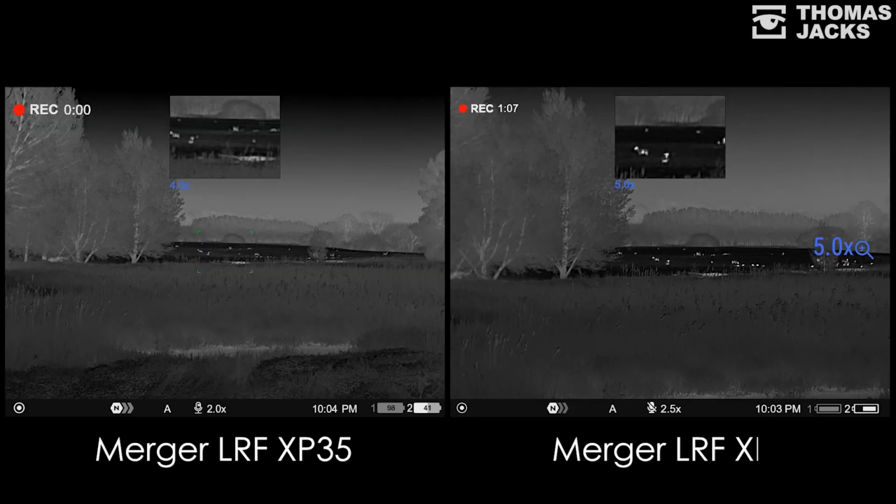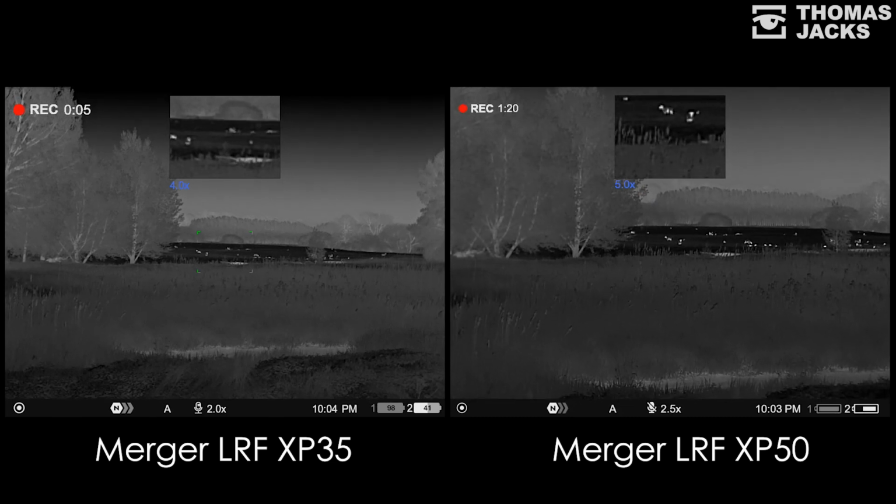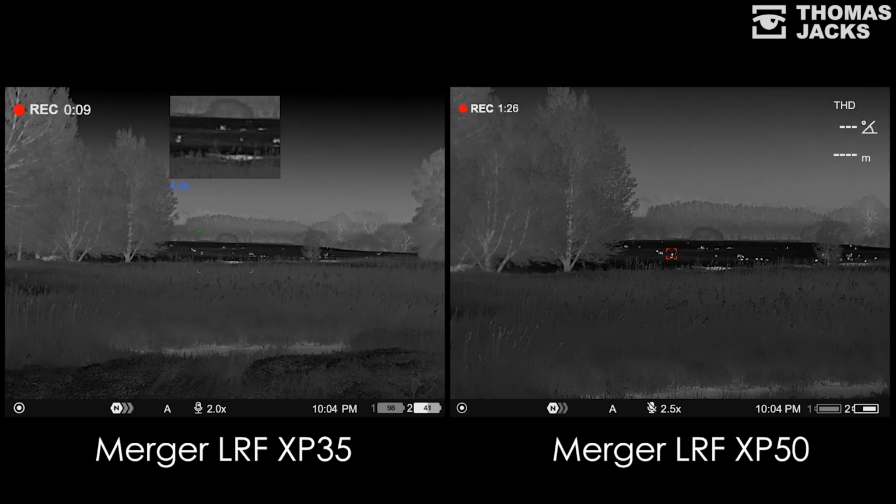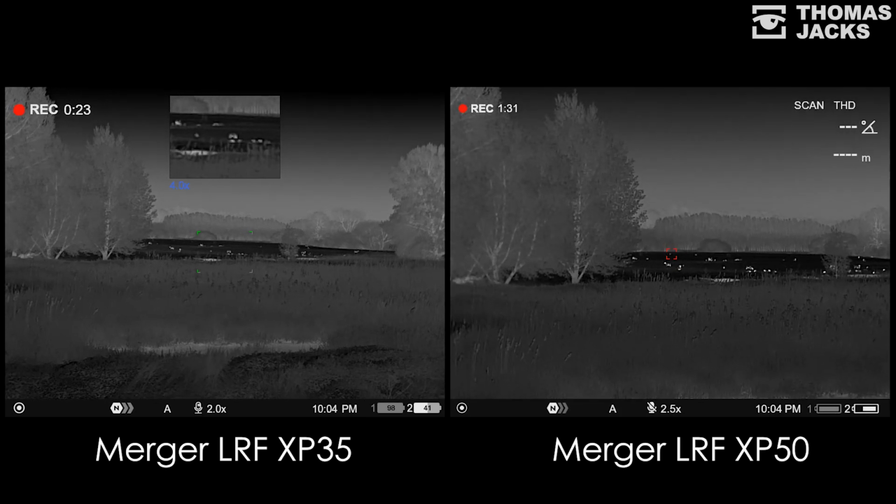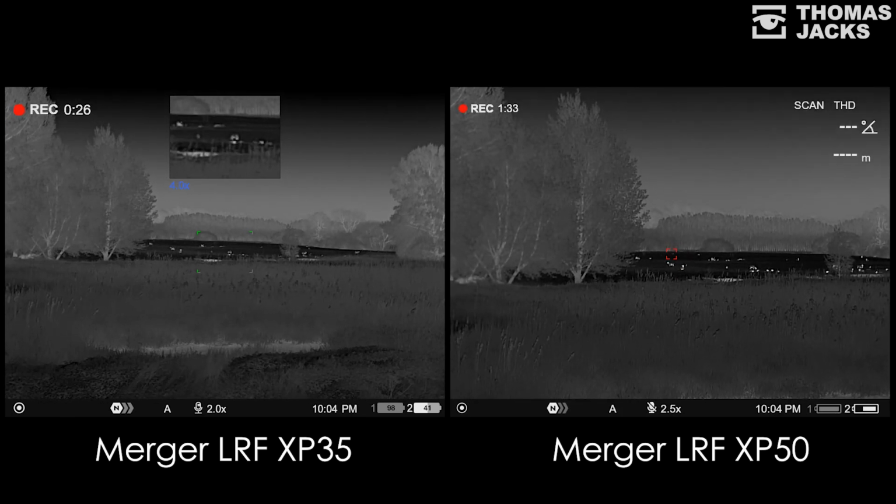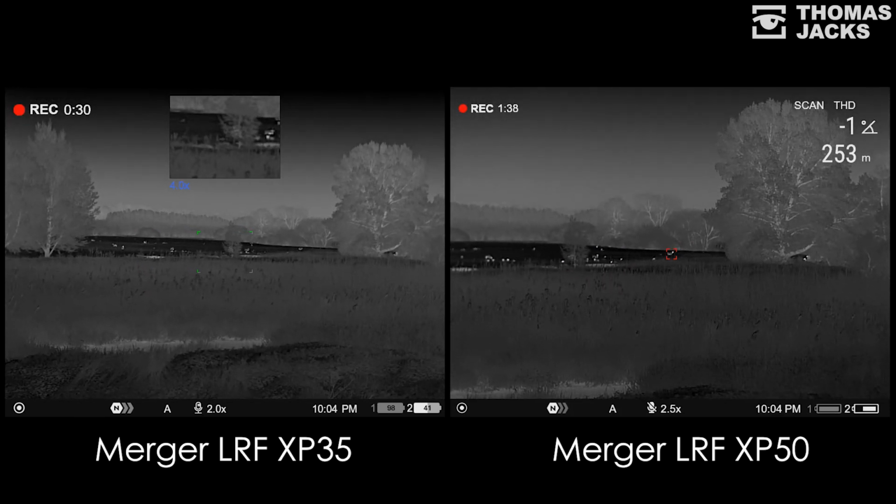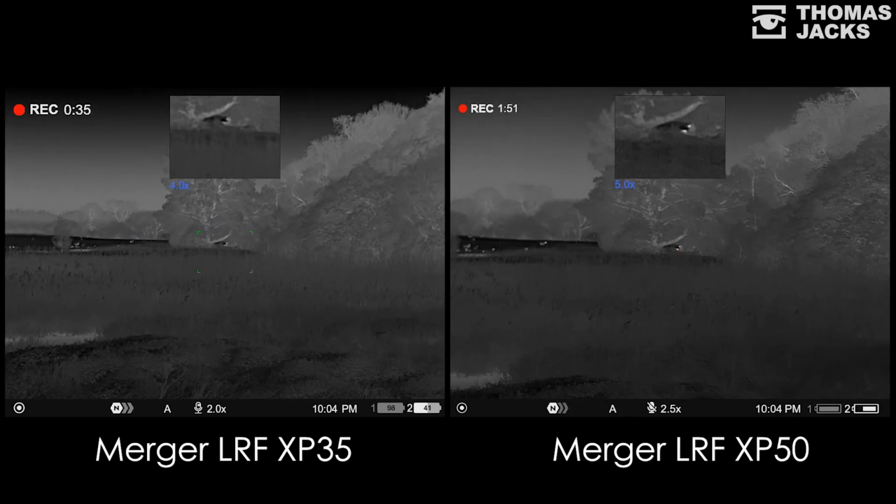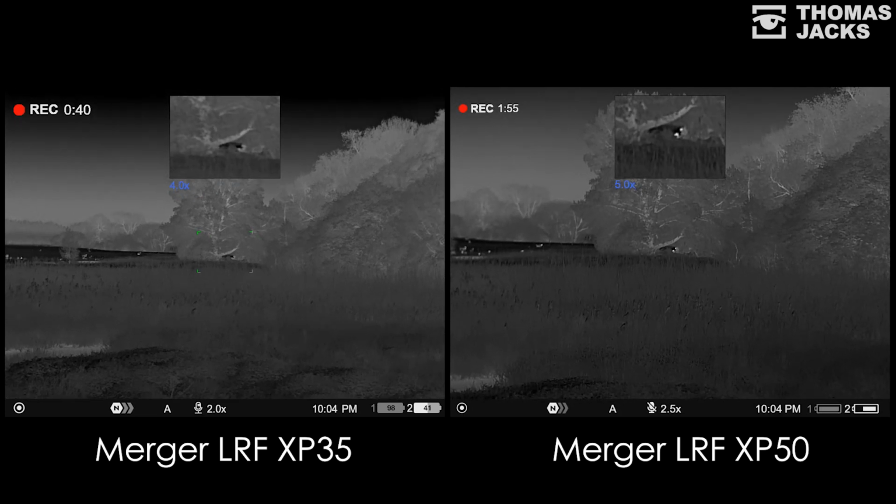It's completely dark now, nothing is visible to the naked eye, but your view through these thermal binoculars is still perfectly clear. We're looking at a field of sheep, spotting at this extended range, 354 meters for that particular sheep, and over 900 meters for that one on the far side of the field. You can easily detect them with both devices, but the XP50 gives a bit more confidence to identify what we've spotted. They do both come equipped with exactly the same laser rangefinder, by the way.